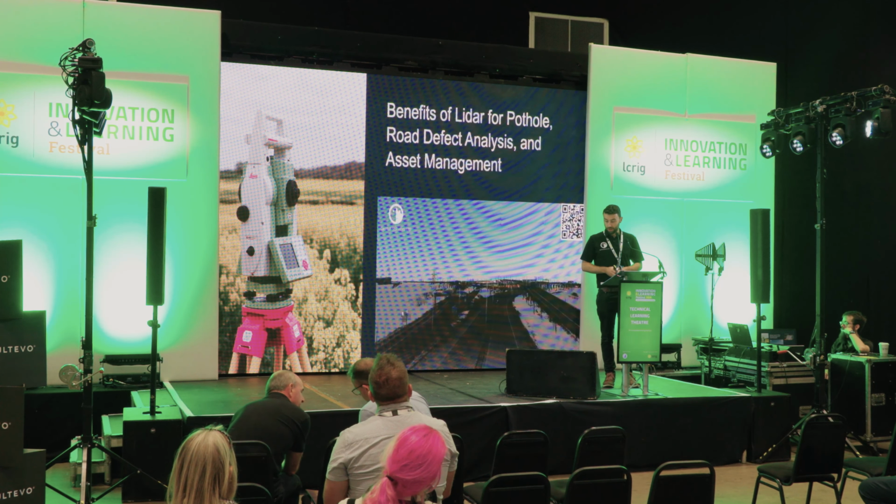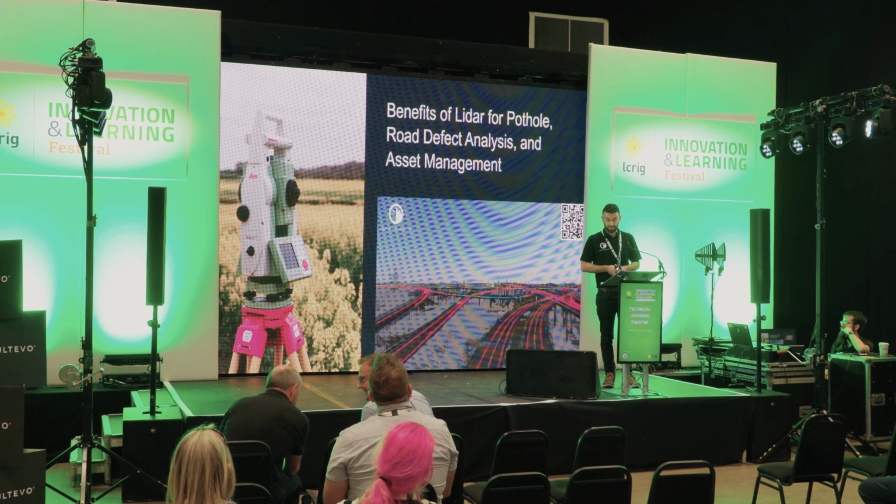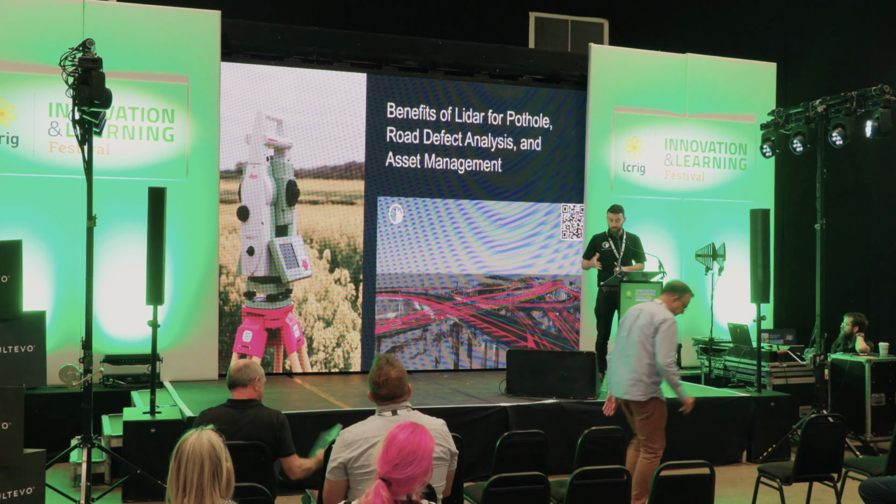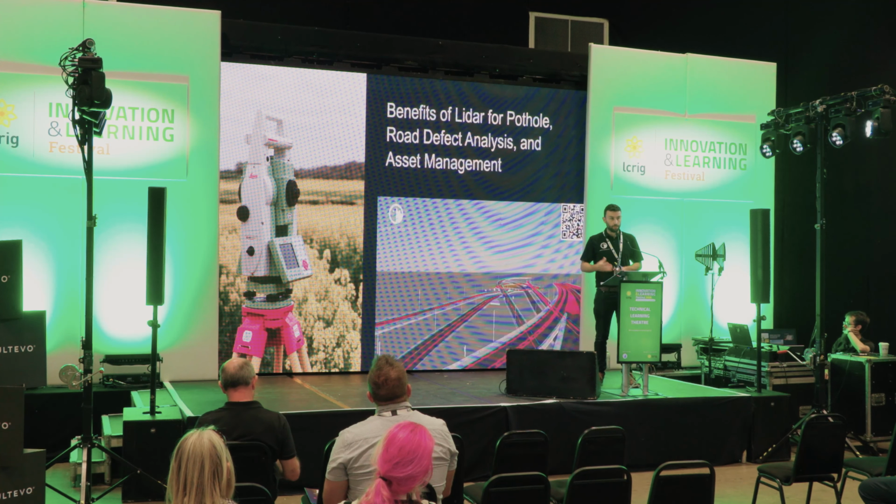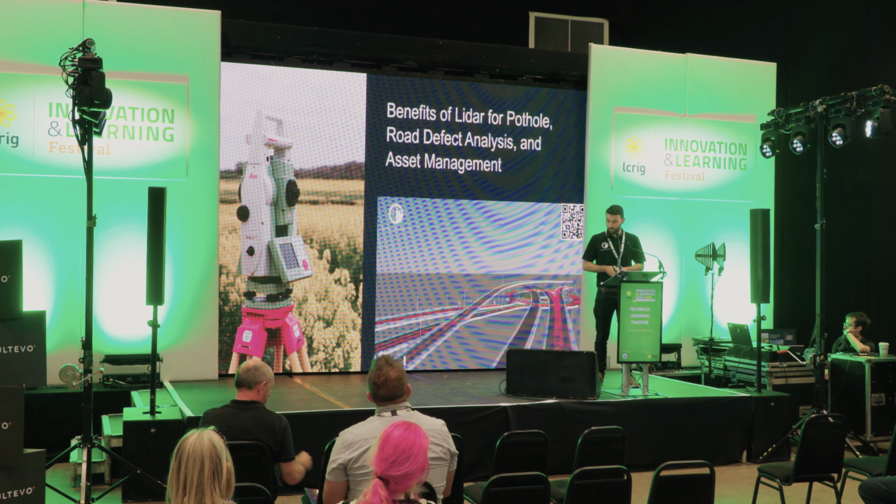So what you're seeing on screen is a digital twin of Spaghetti Junction, captured in just shy of 3 hours. And what we're able to do with that, which I'll get onto in more detail soon, is extract all your 2D, 3D information. But not only that, we're able to create a model. So we're able to go as far as BIM and Revit models.